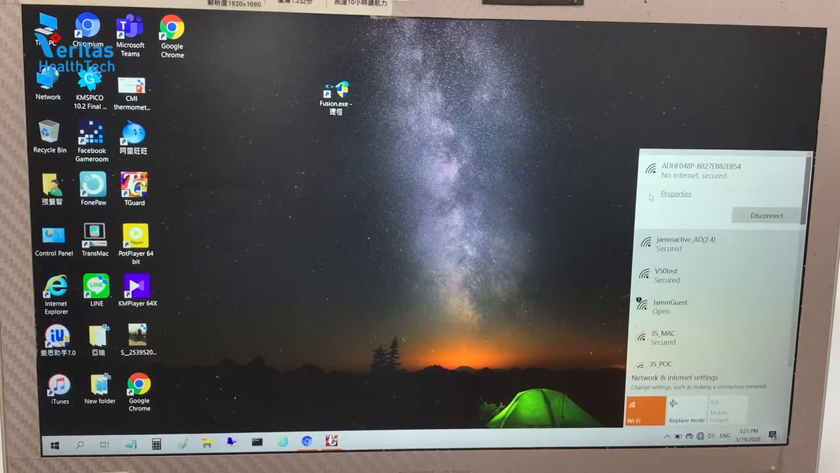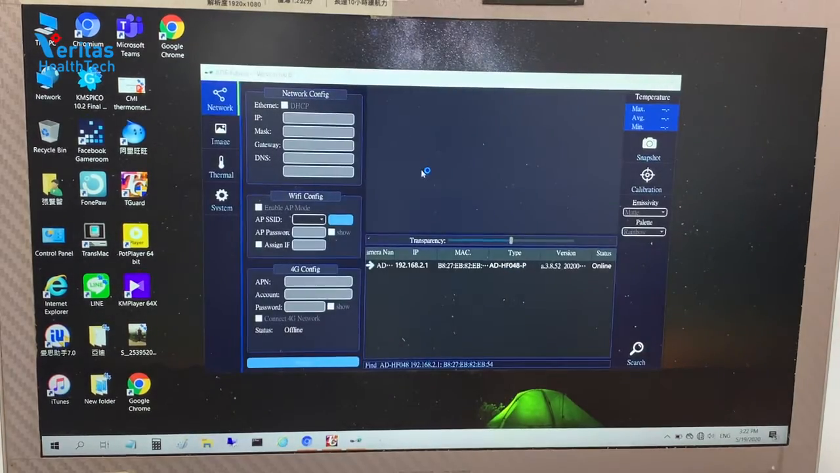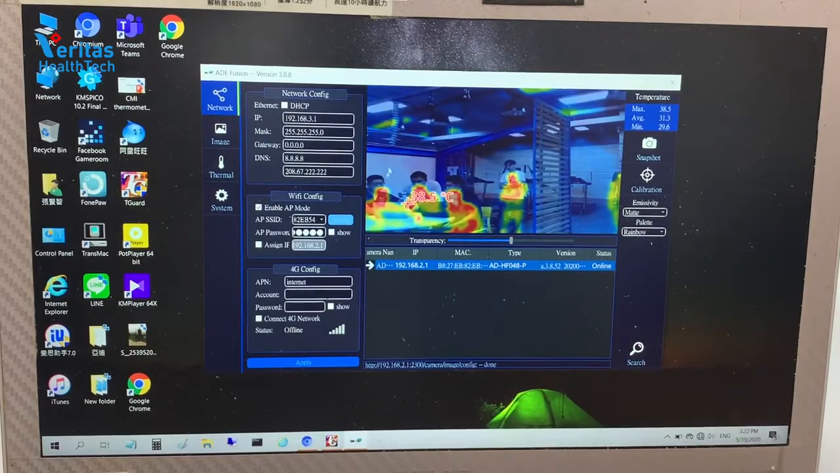It's utilized with Wi-Fi, and here you can connect with Wi-Fi, and we're using a software called Fusion. With this app, you're able to link your notebook computer to the FeverCam itself. Here we find it, we identified it, and now we clicked it. And now you actually see all of us here in the video in the back.